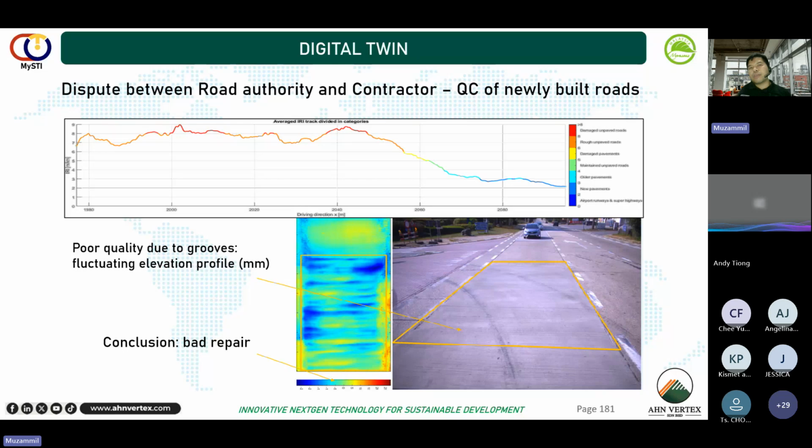After all that I've explained about digital twin, what is it useful for? What is it used for? This is one of the applications we can use. Right after you complete a new job, for example a new road, you want a very tangible report to support your claim that the new road is not as good as it should be. So you run the LSP, a drive of less than a minute, depending on the length of the road.